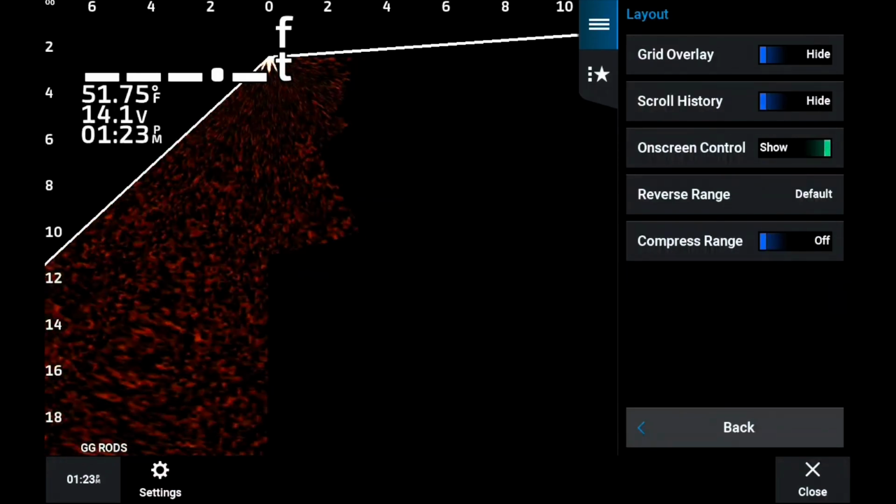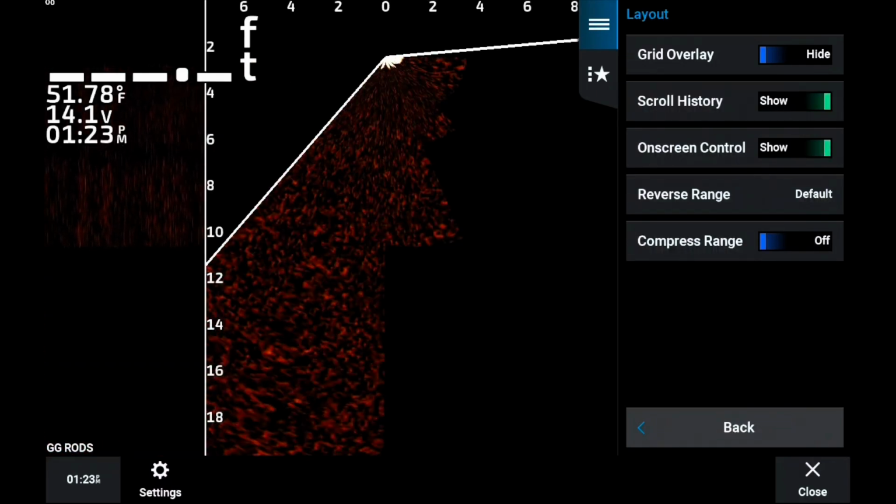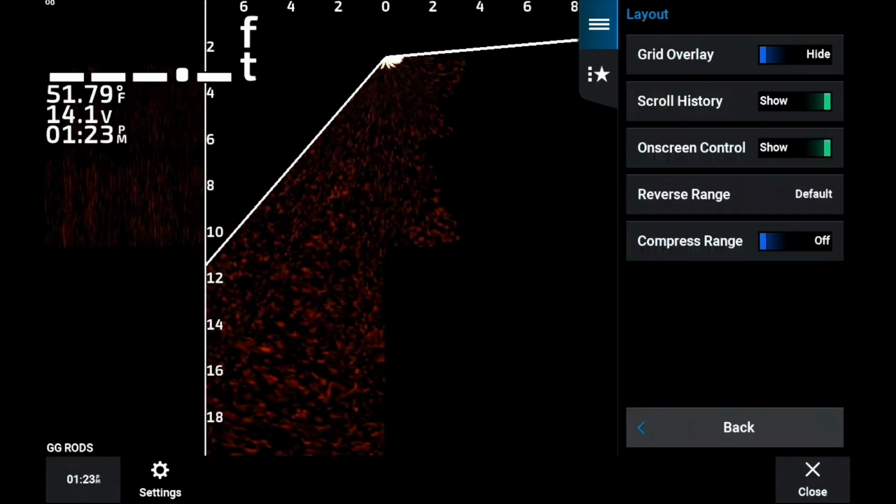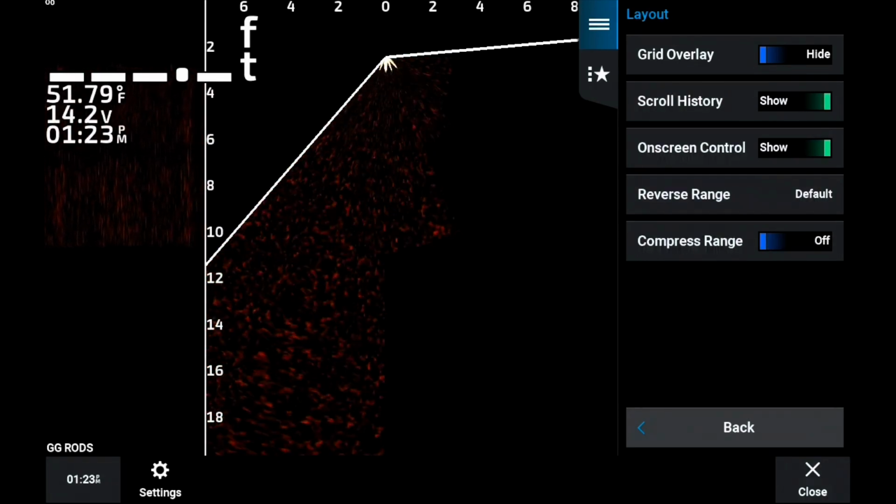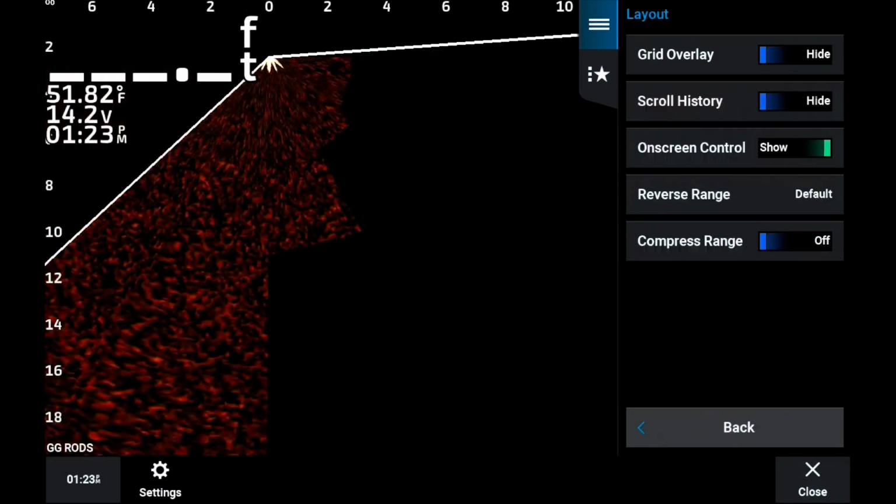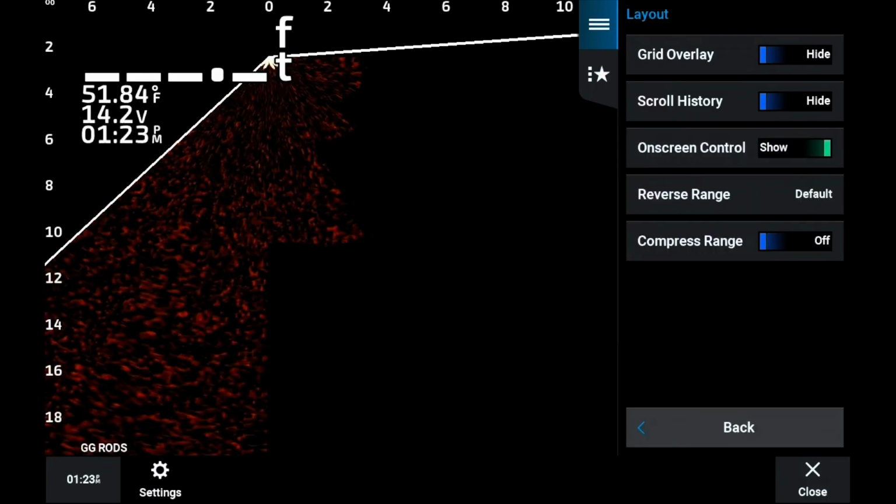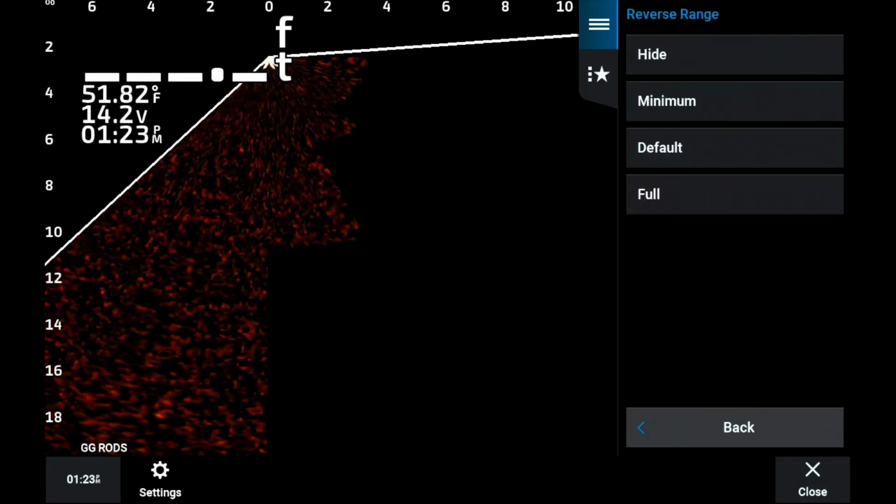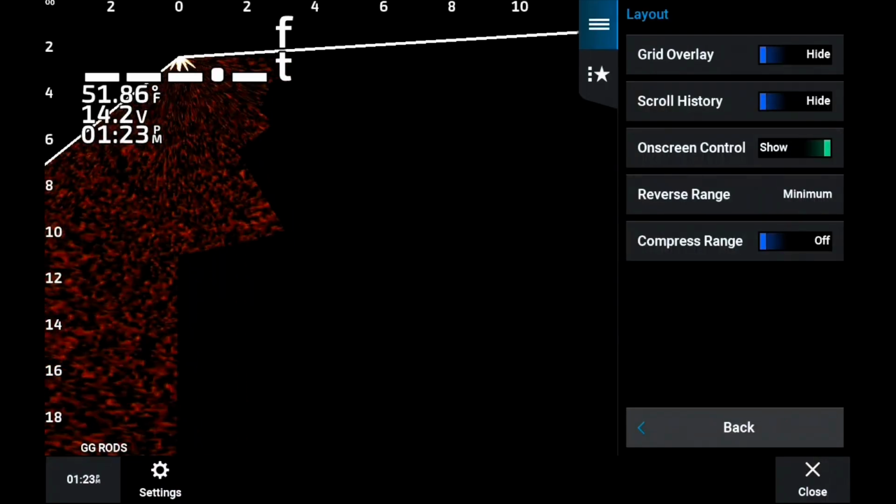Now, when it comes down to reverse range, which you'll see right there, and if you want to know what scroll history is, it's kind of a poor man's down view or down scan, but that's pretty much all it is. Now, I'm a bass guy, so when I have reverse range, I either want it on minimum or hide it completely.